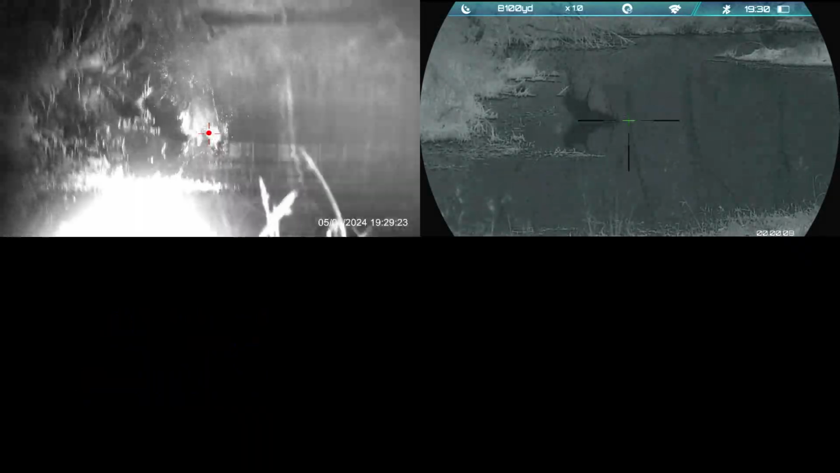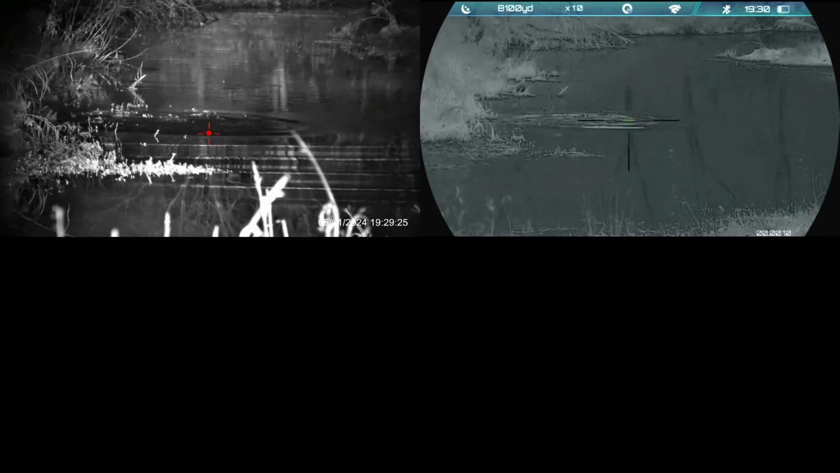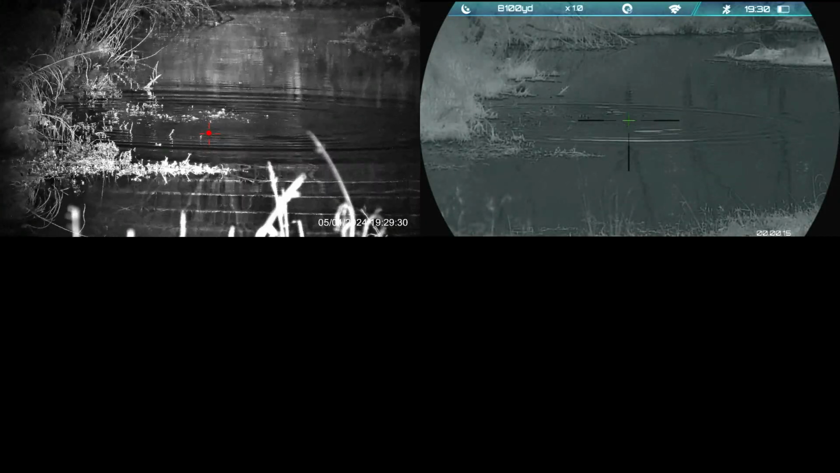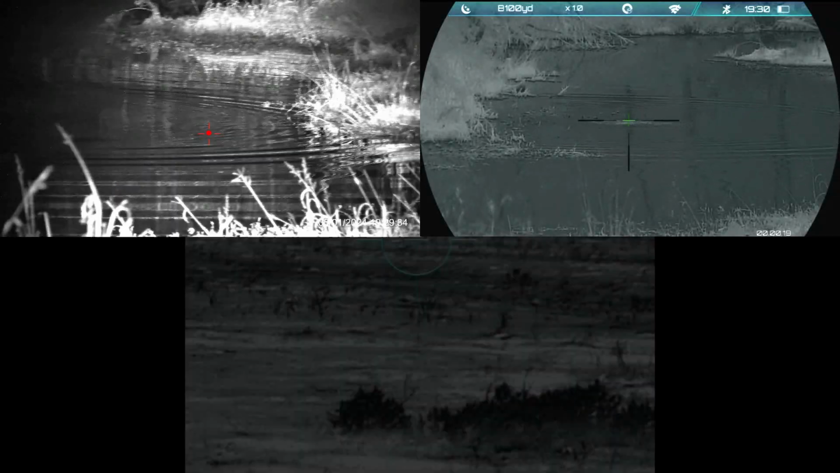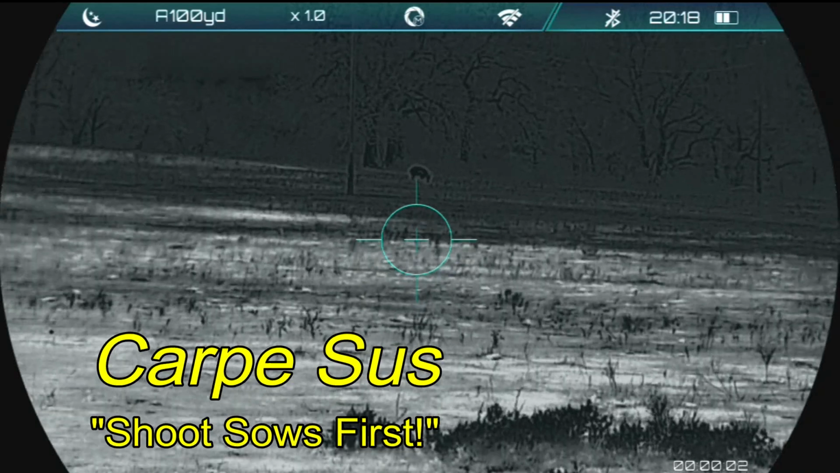Alright, here we go. While I don't have a body for confirmation, there's enough debris floating on the water to let me know that this beaver will not be a survivor. And here we go, Carpe Sus.